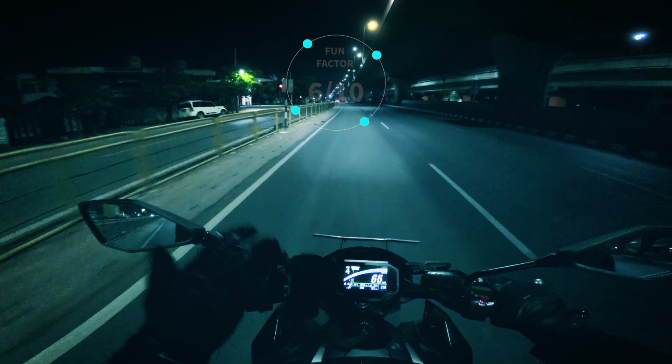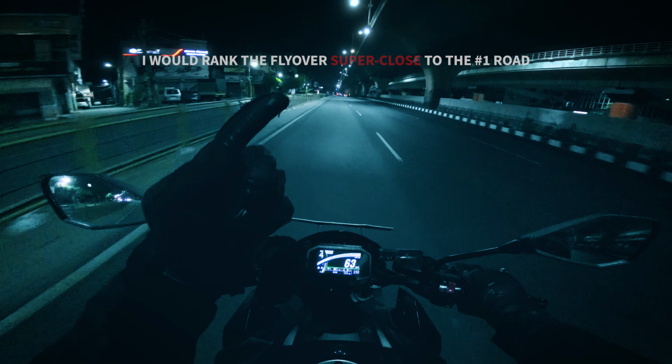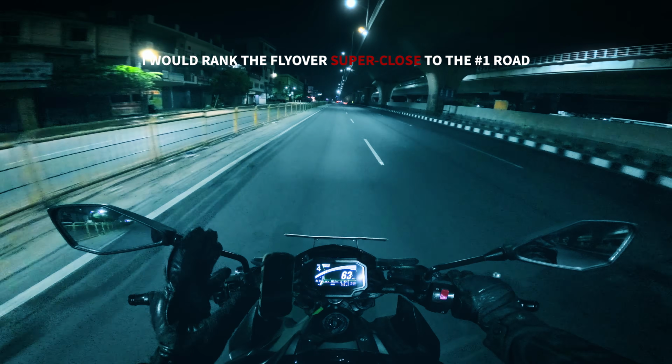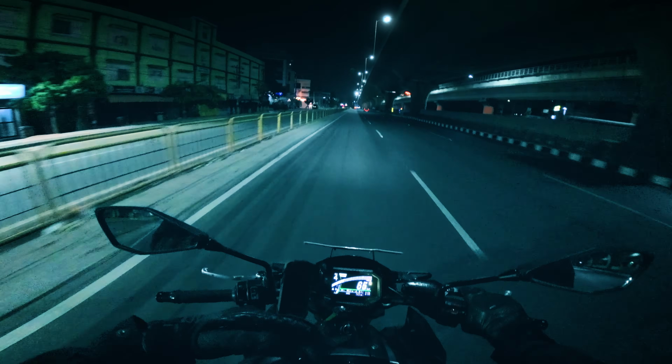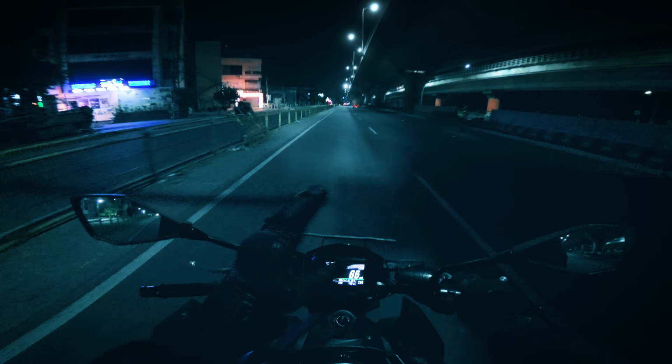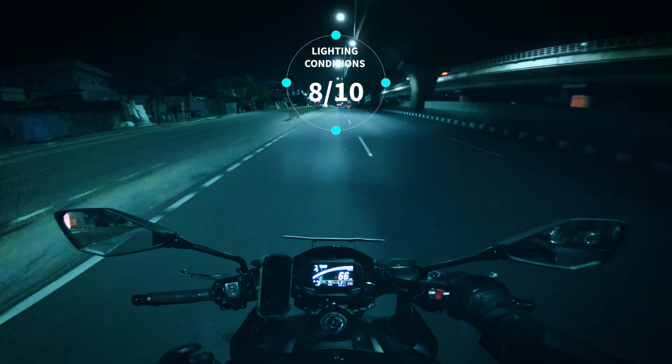And finally, the lighting. As you can see, it's a very well lit road. The bypass, which is located on the top, that is also pretty much well lit. There are a couple of areas where there are not many lights, but the overall lighting conditions on this road are excellent. So I would probably give it an 8 out of 10.